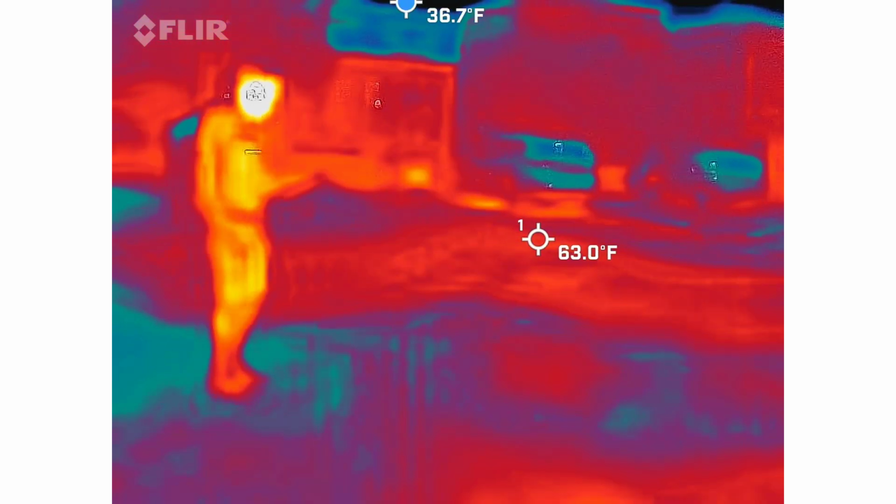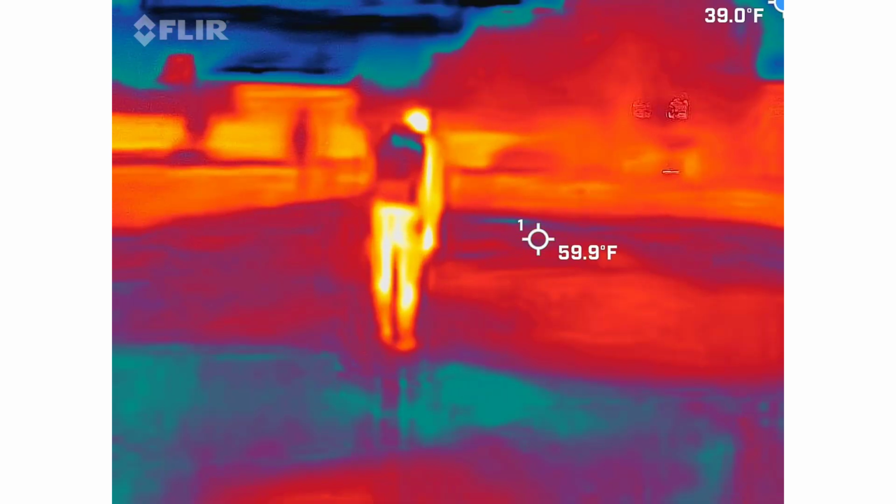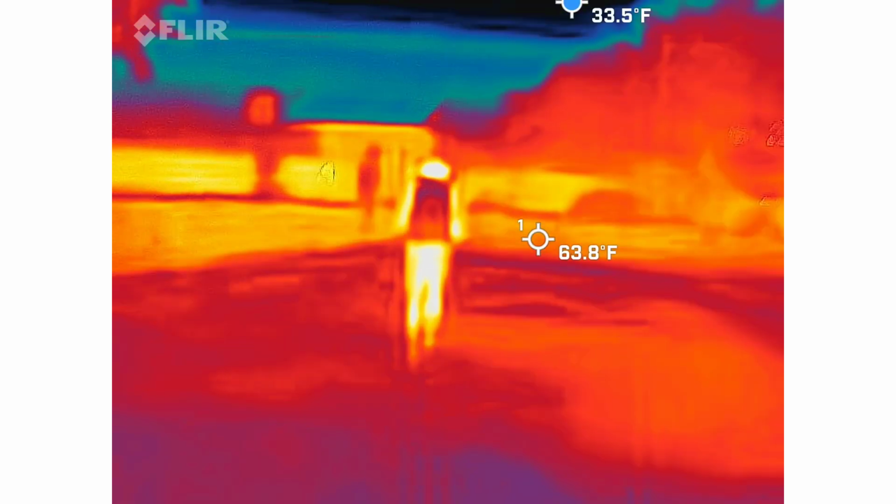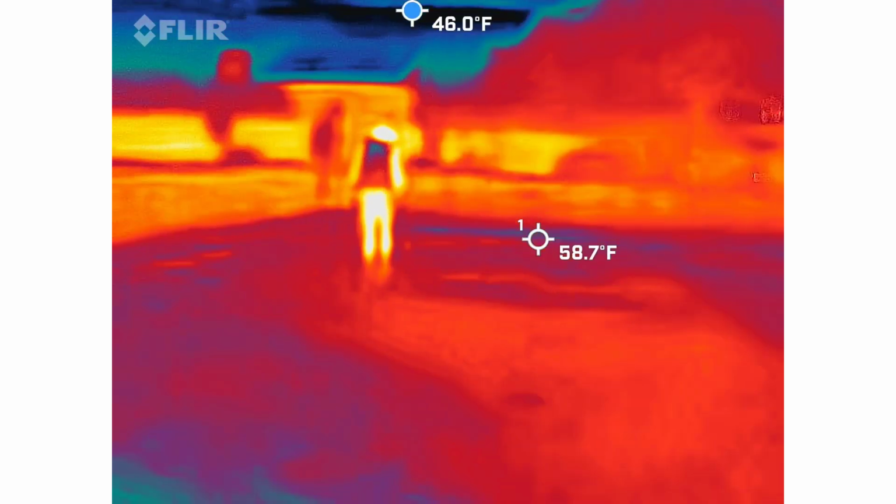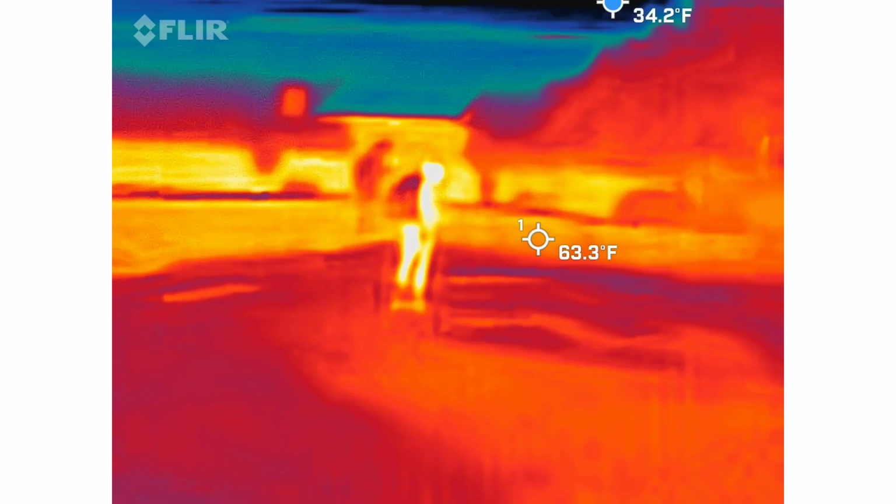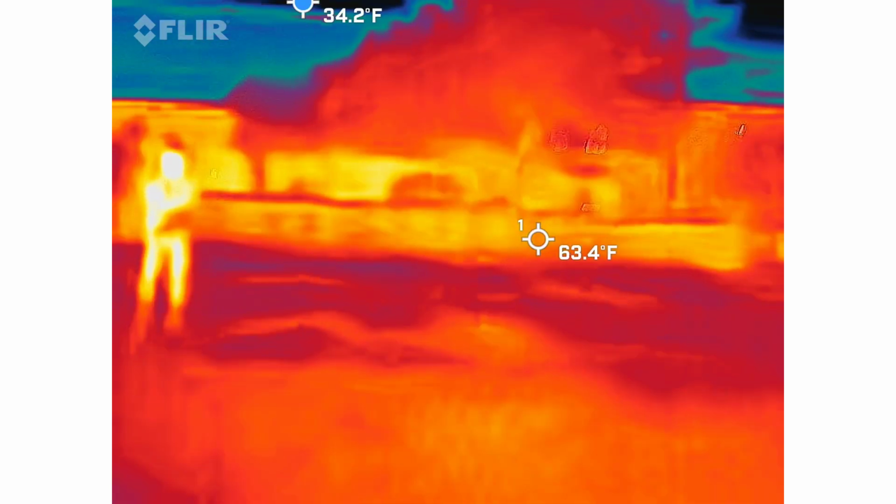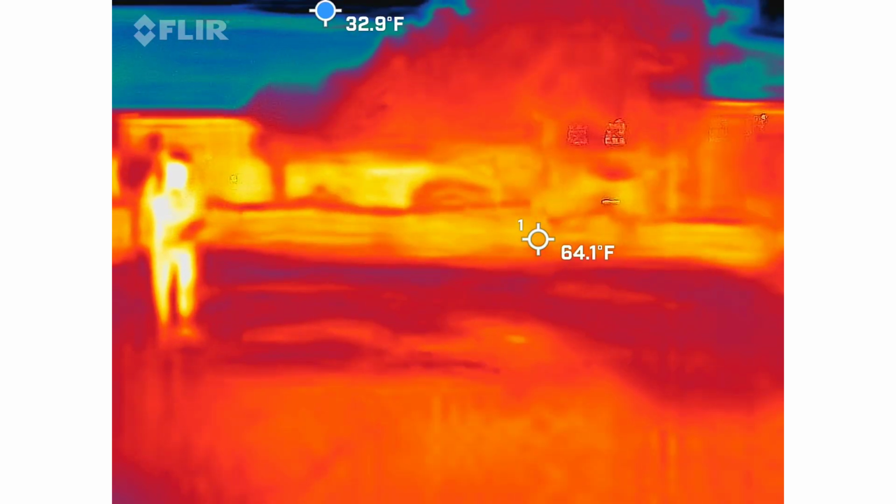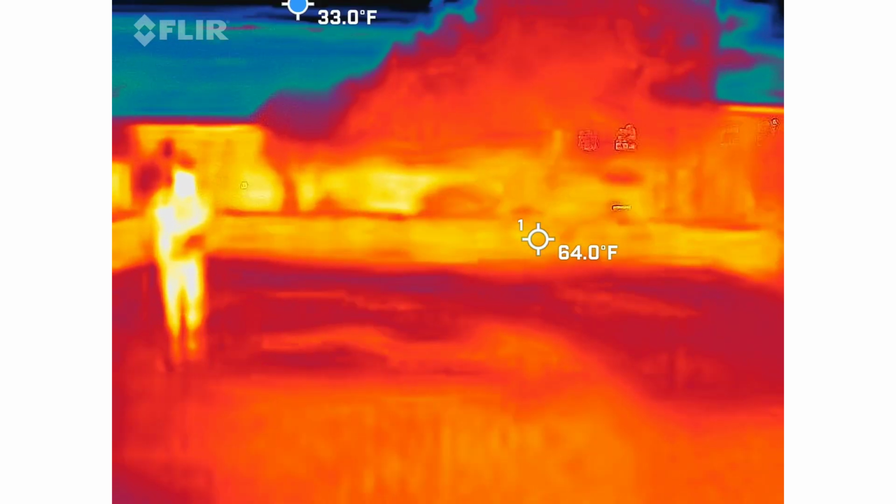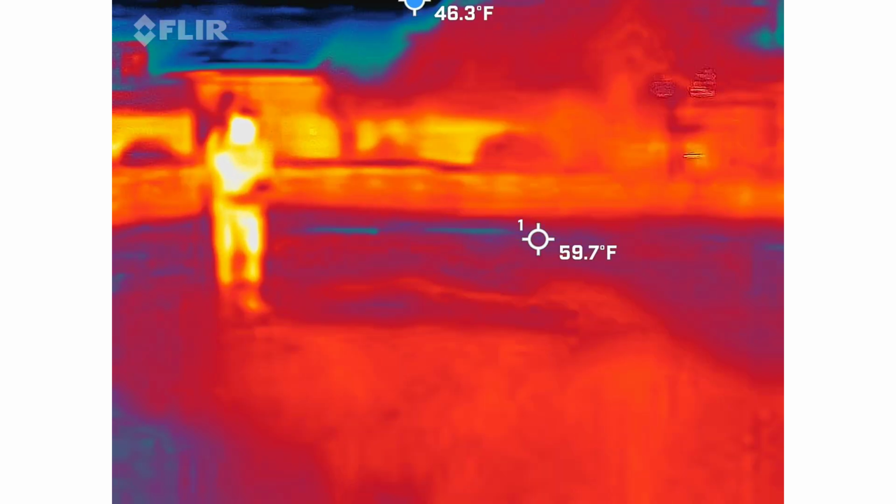I'll wander up to this corner up here. 10 times I've gotten to that. Tell us what happened to your house.